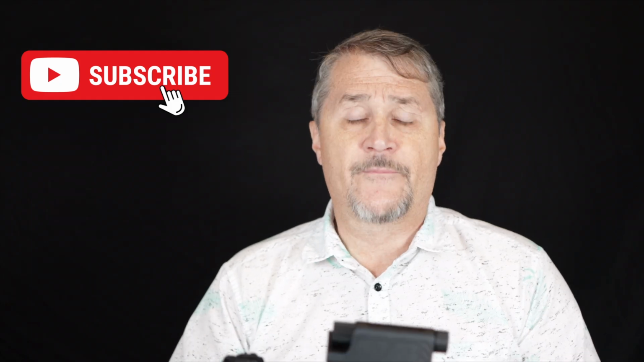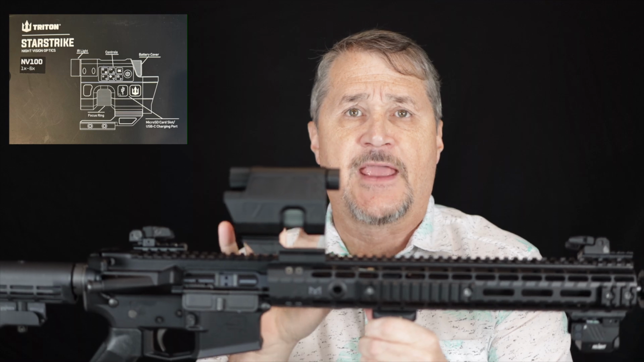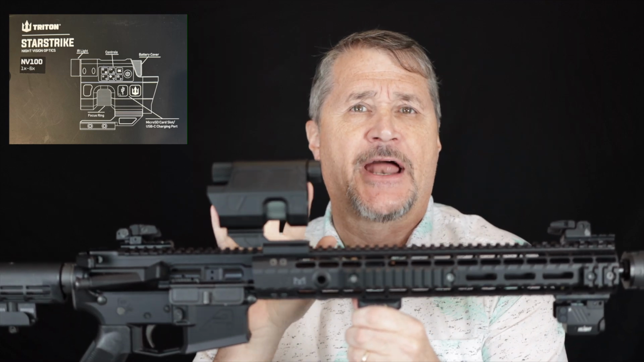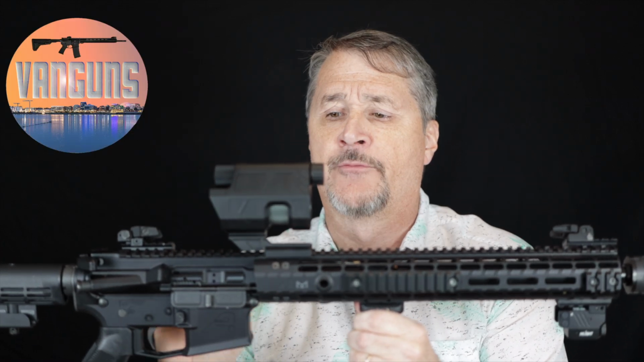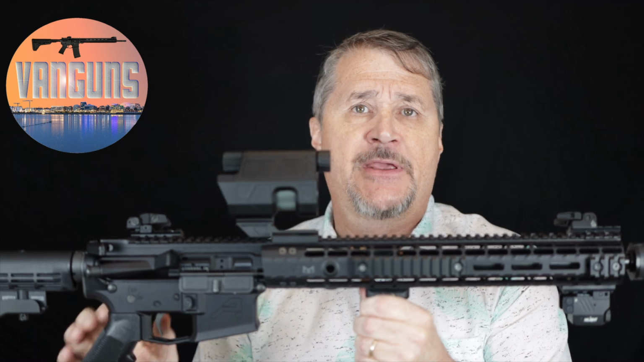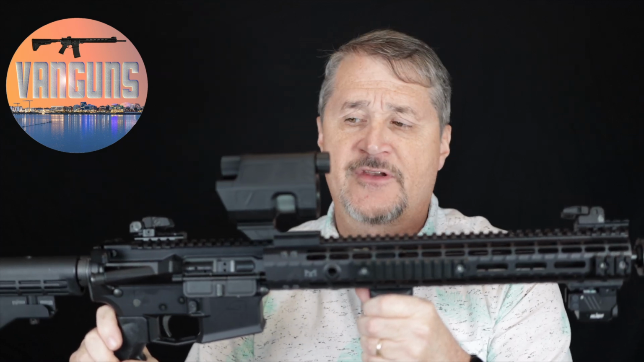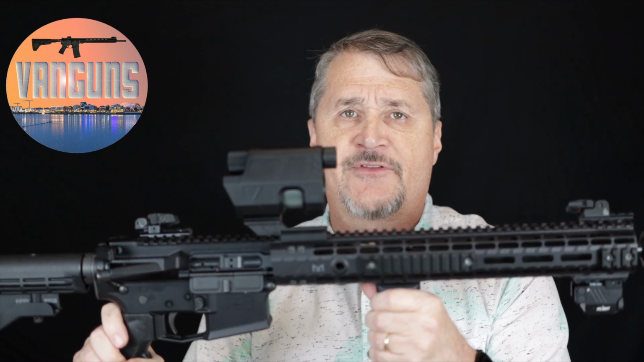So what is it? Well, it's the Triton Starstrike. And this is a night vision. Technically, it's an optic, but it's really not. Everything is digitally zoomed. There's no actual optical zoom. You do have a focus knob here. Depending on the range you're using it at, you have to set that focus. And that's a manual exercise you have to do.